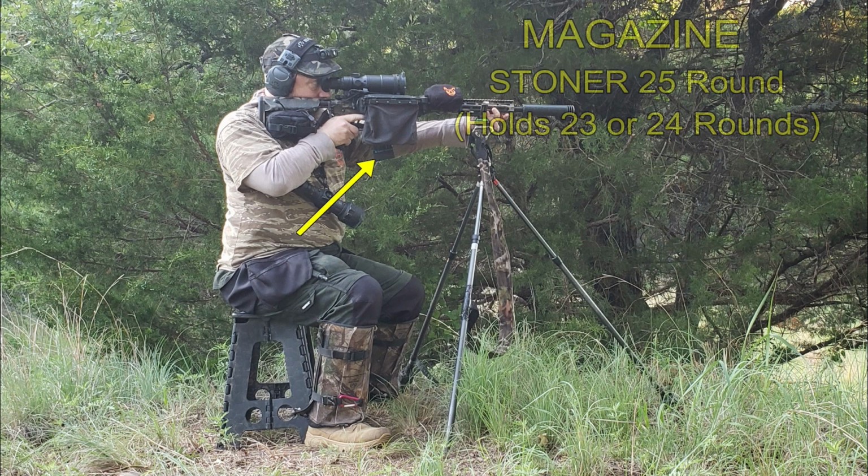Now that ammunition needs to go into a magazine, I happen to use Stoner magazines. They work well for me. Some people like them, some people don't. It just happens to be what I use and prefer.